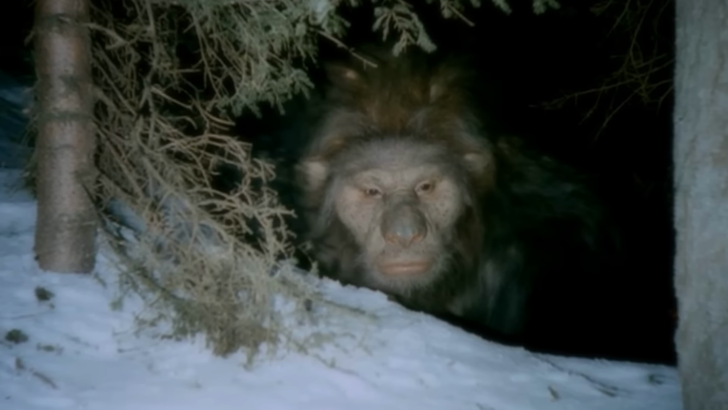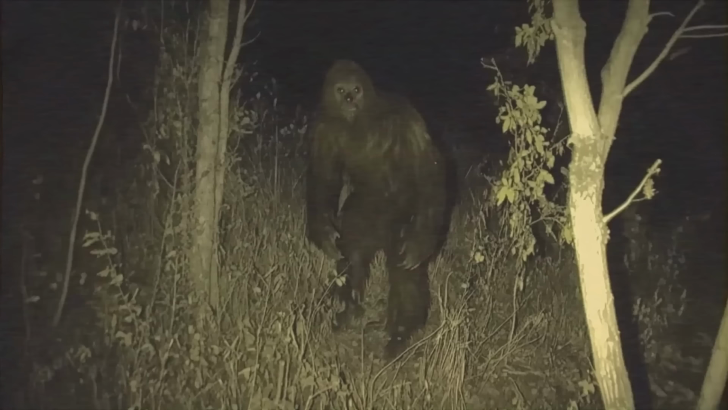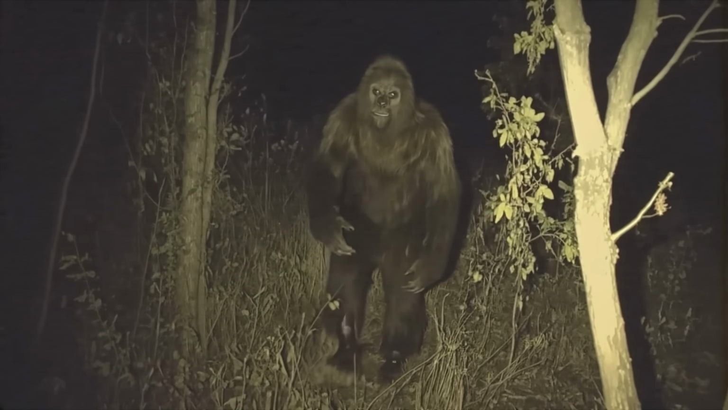A trail camera in rural China captures one of the clearest Bigfoot clips yet. Glowing eyes stare back from just behind a camper's tent. Another camera captures a towering figure crossing through the woods before several cameras mysteriously disappear. This is trail camera footage that could finally prove Bigfoot exists.